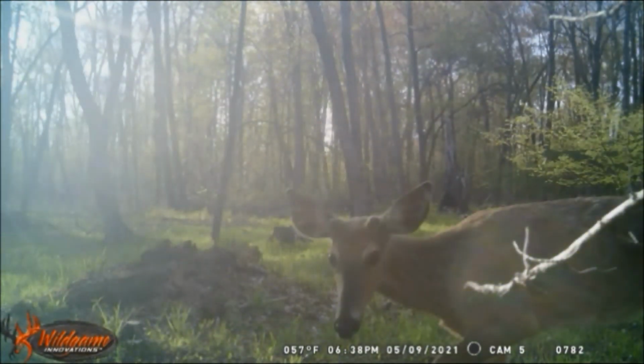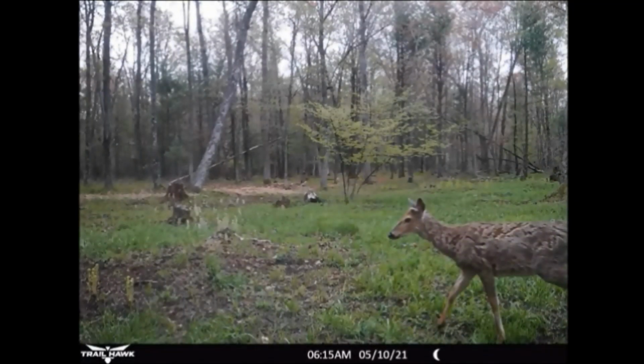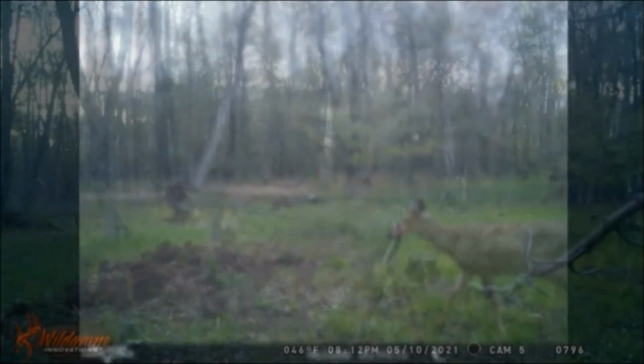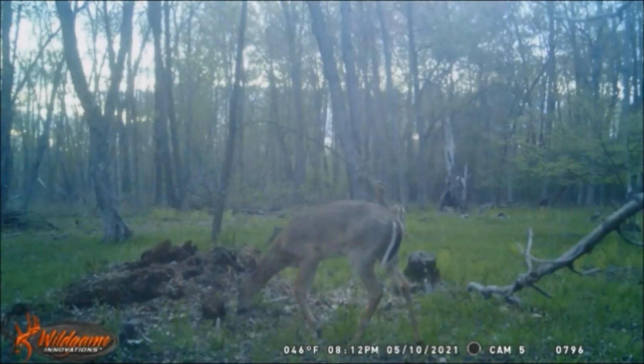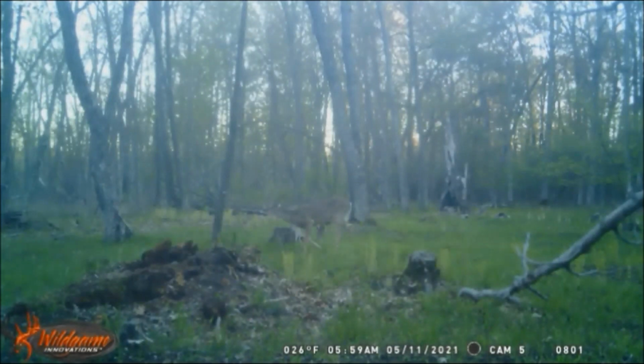Now, the intel I take from these buck photos is their location in the food plot and the direction they enter and leave the food plot, thus giving me trail route info to pattern. It's nice to know what trails are preferred by the bucks.